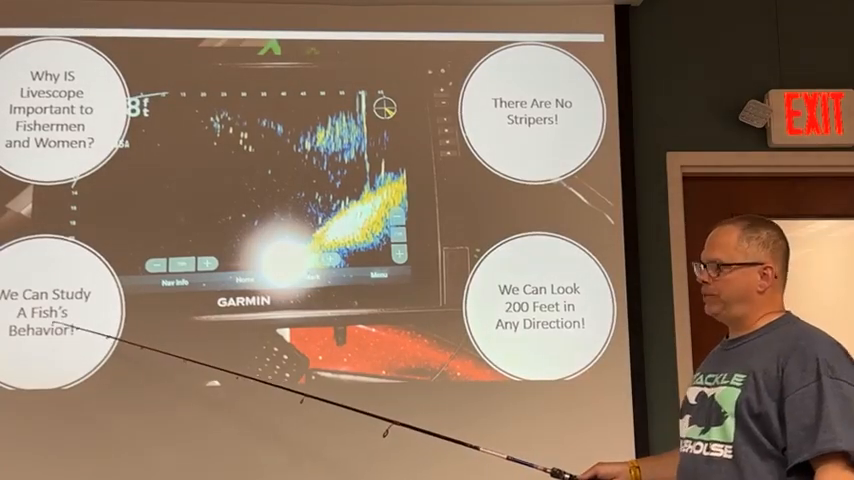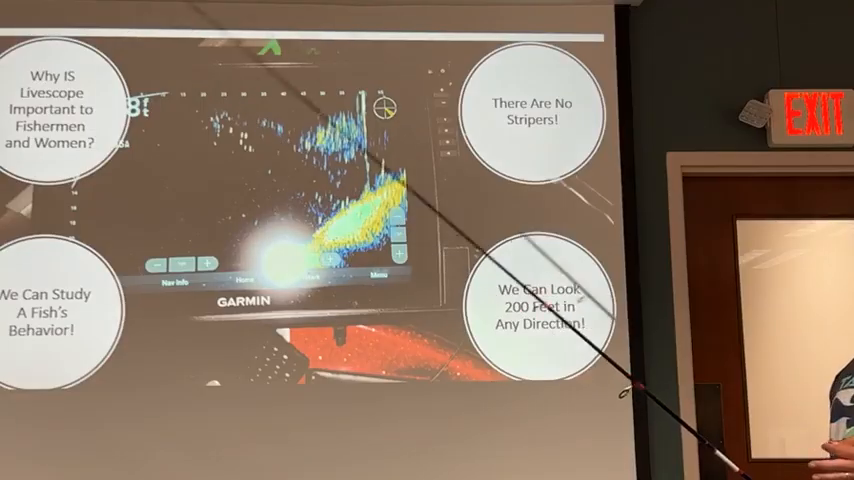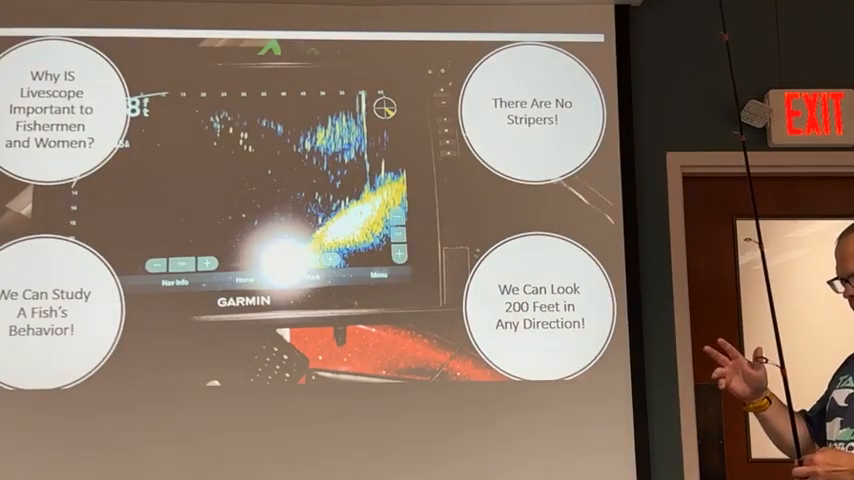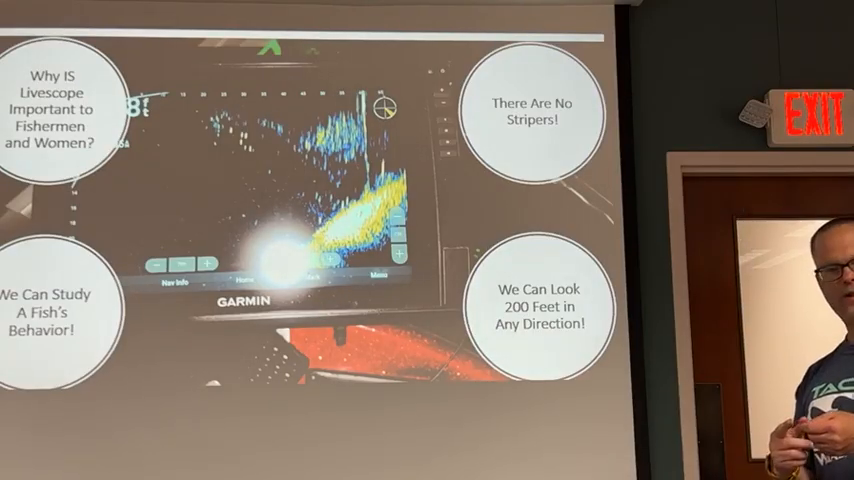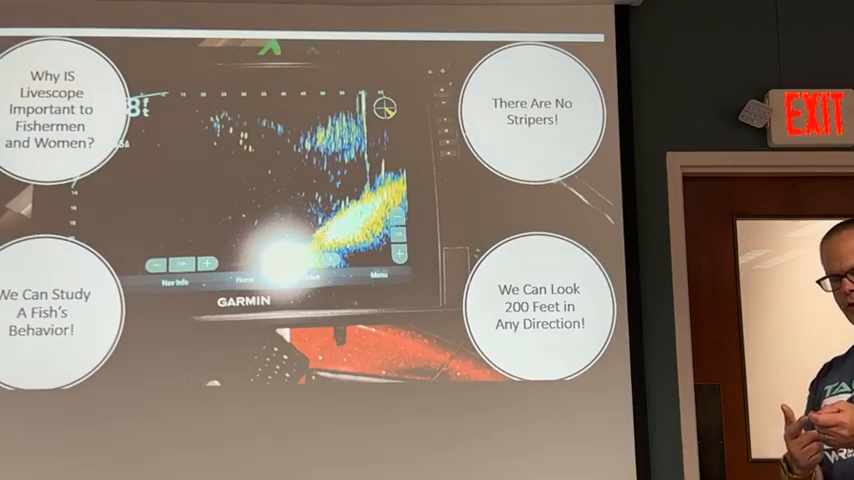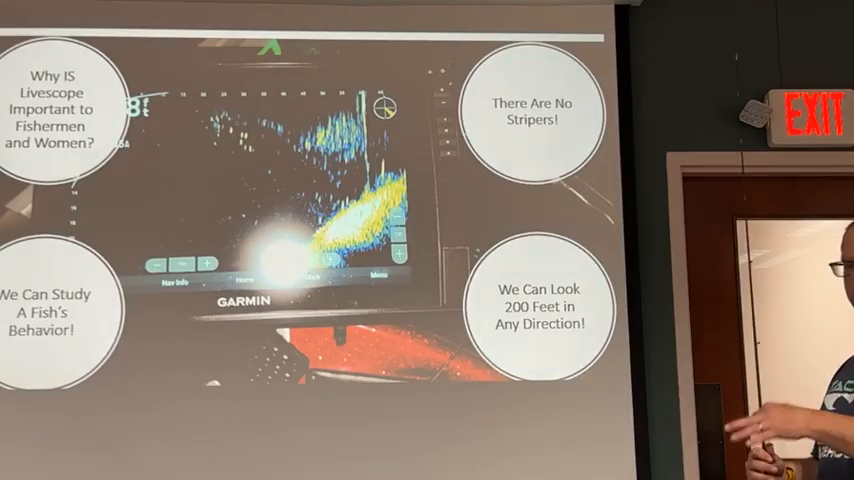We can study fish behavior. You wouldn't believe the difference in a smallmouth and largemouth and how a striper reacts. I was telling the young lady here that we threw out a couple nights ago, and the striper came up, and he acted interested in the one behind him. But just by that first fish showing interest, the second fish said, heck no, I'm taking it. And he came up and got it. It's really crazy to watch how these fish behave with each other and with your bait.